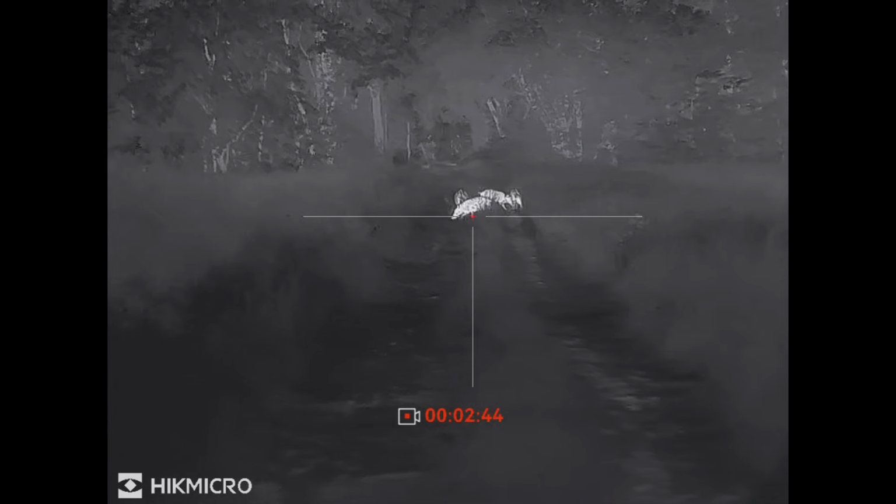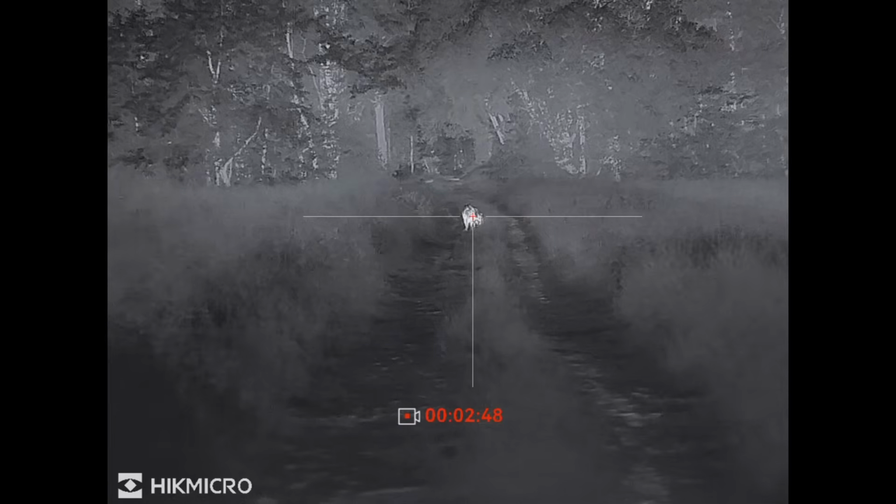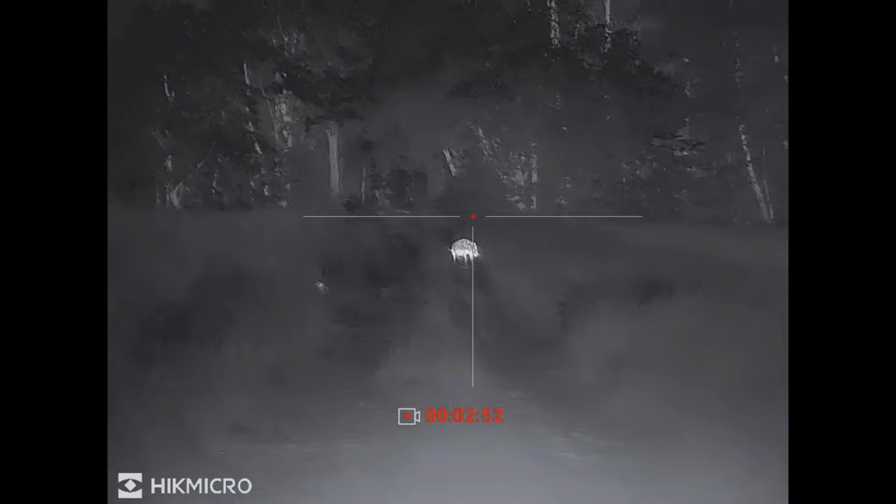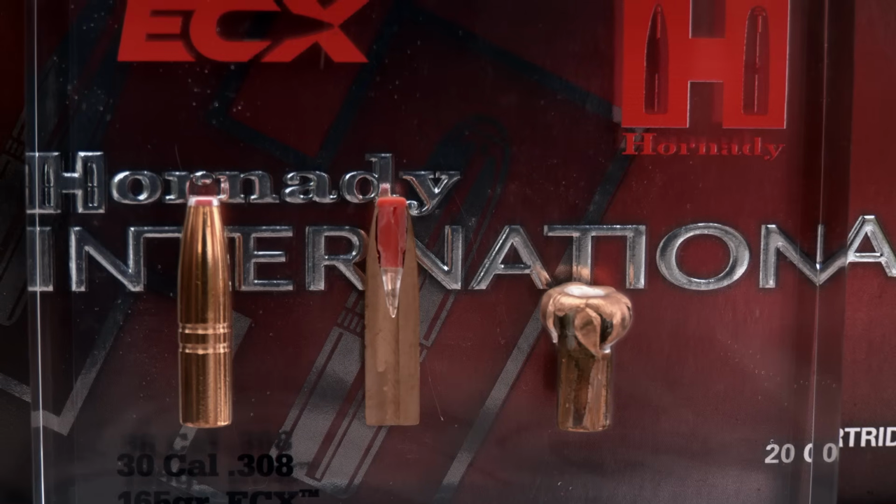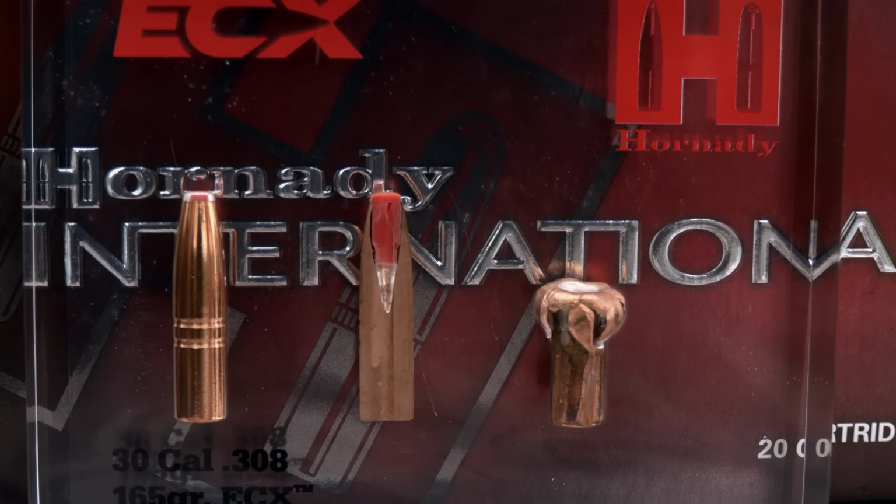And they can always run a little bit, so you want a bullet that gives immediate effect. And this is, for example, one of the strengths of the ECX bullet, because it has a flat point, like a flat meat plate, plastic polymer to initiate expansion, give immediate energy transfer, shock to the animal, and get it down as quickly as possible.